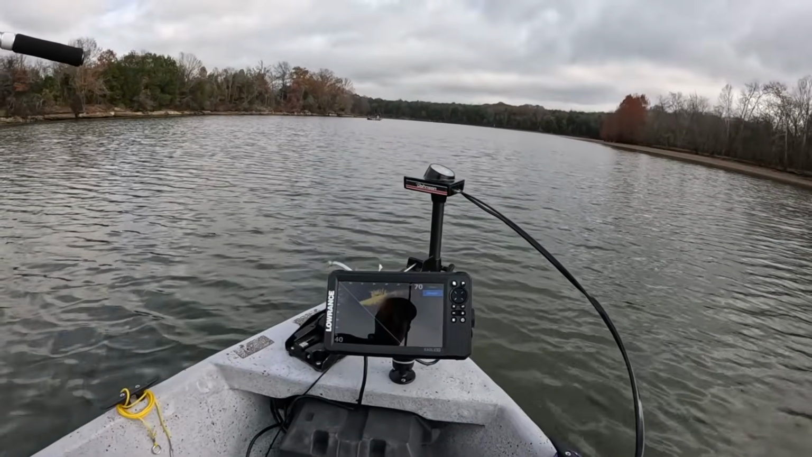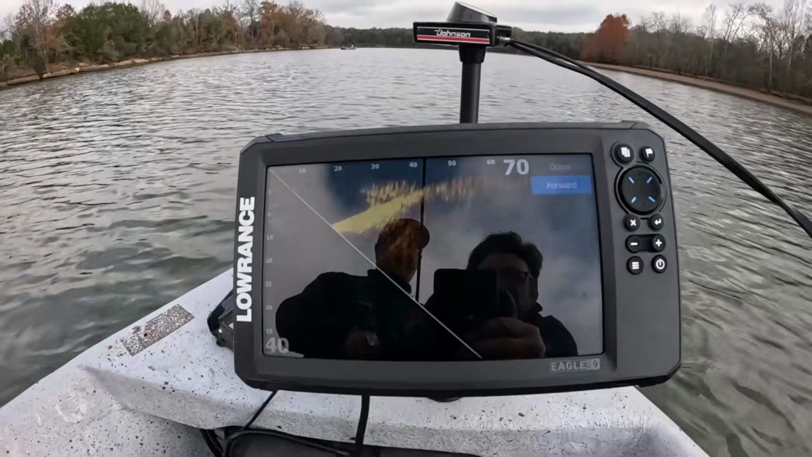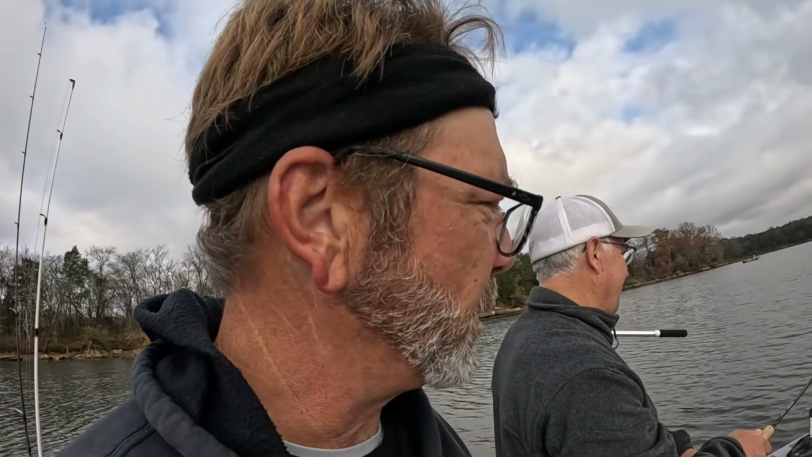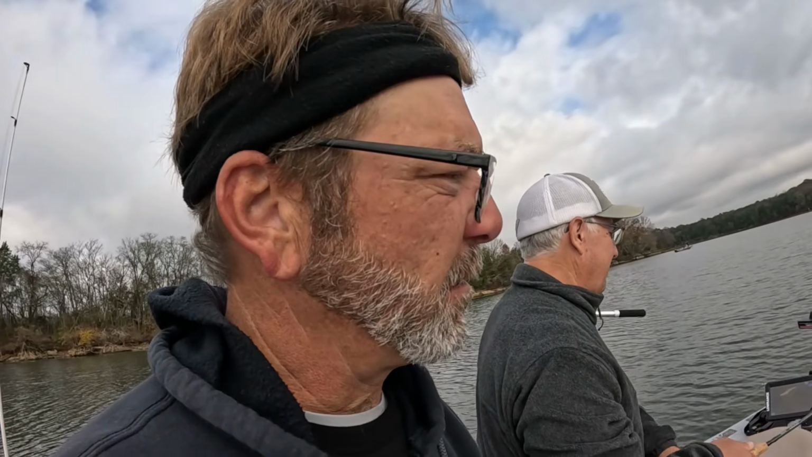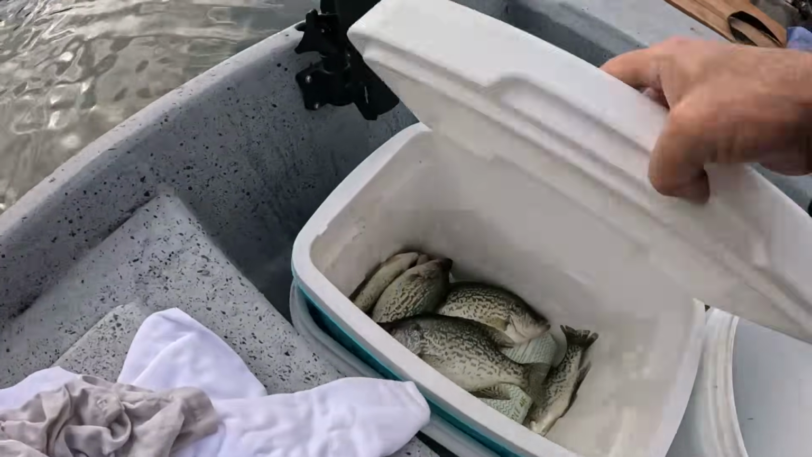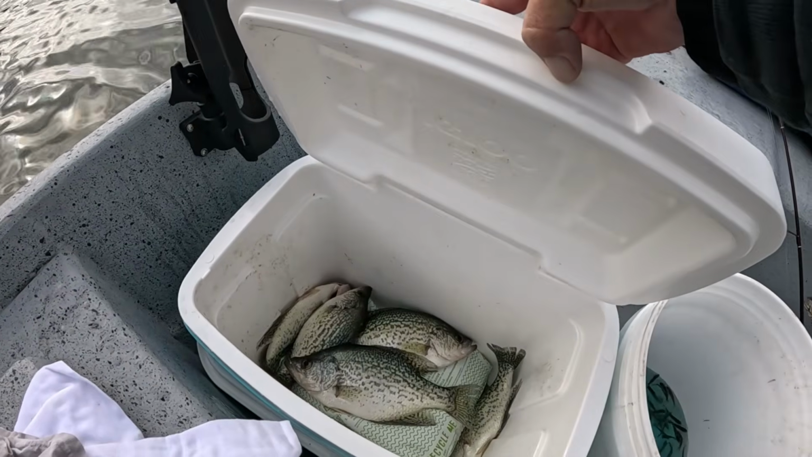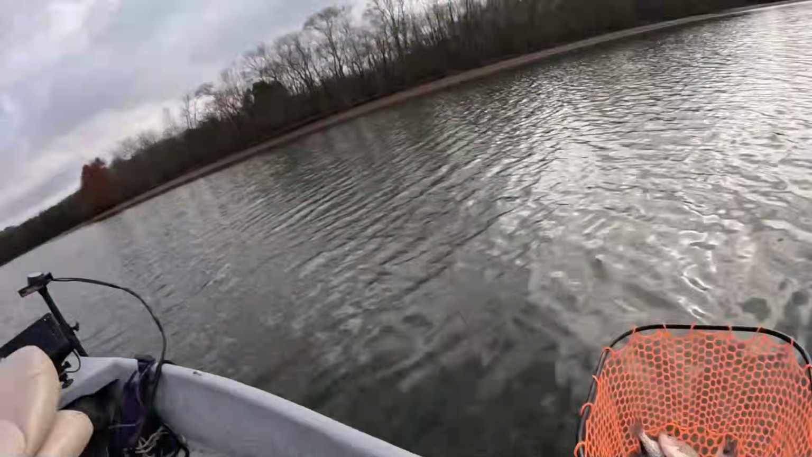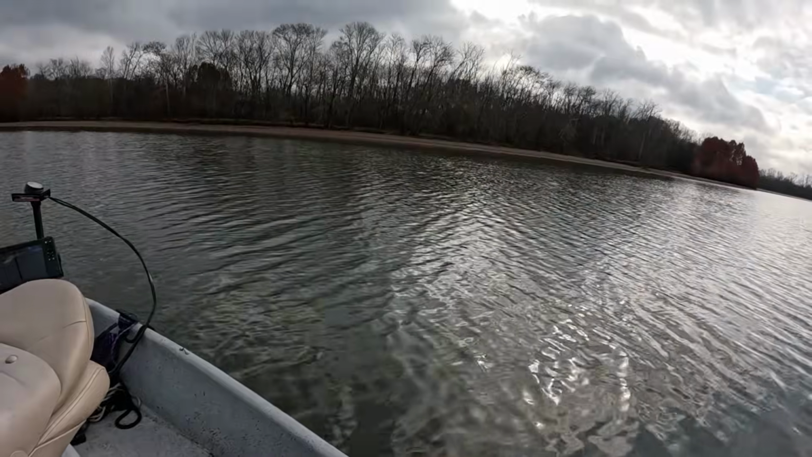All right, guys. You can see right there. Unbelievable. That's the school of crappie we've been beating up. That's the biggest school of crappie I've ever seen in my entire life. Now, I haven't been doing this long. This is my third trip out in my boat with Livescope. And we're finding them. Never been to this section of the river, never fished over here. We got fish in the net, fish in the cooler, fish everywhere. One, two, three, four, five, six, seven, eight, nine, ten, eleven. We're loading the boat.